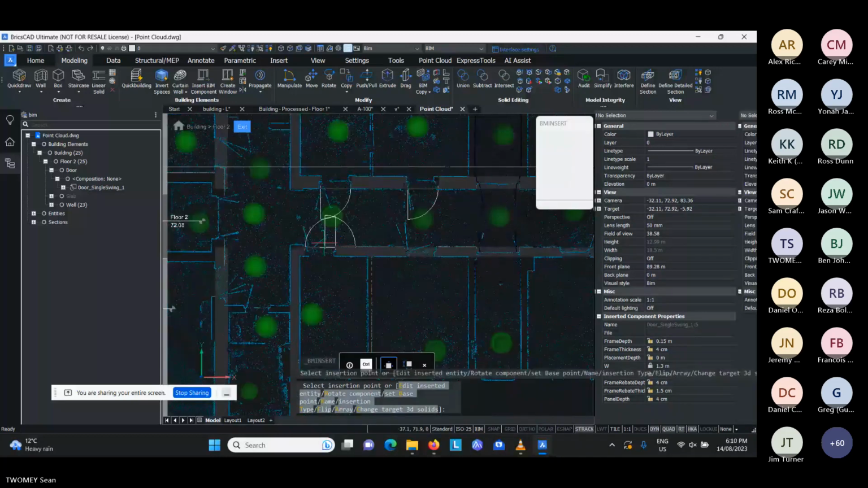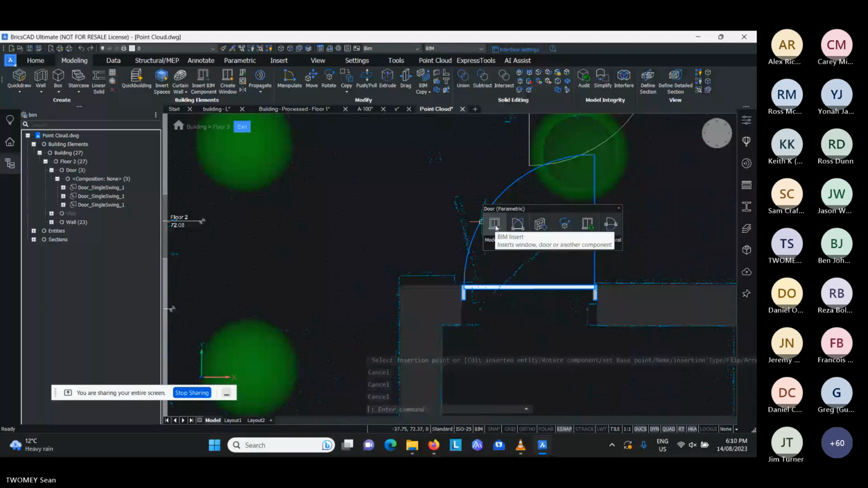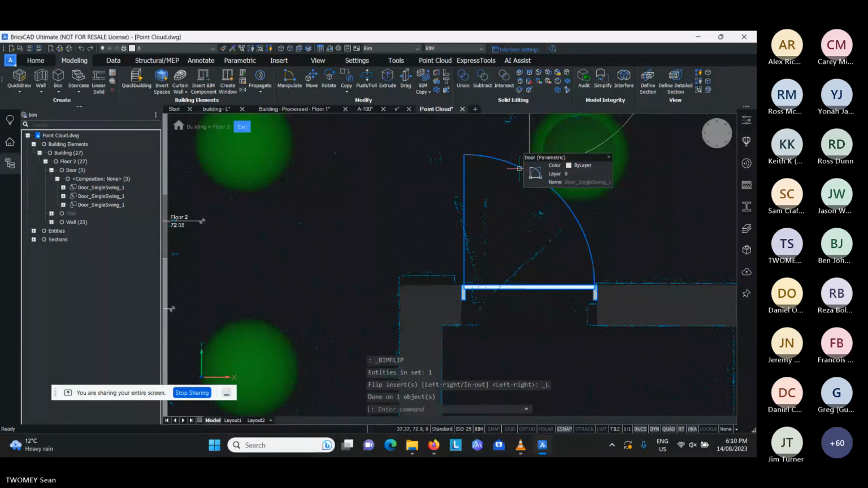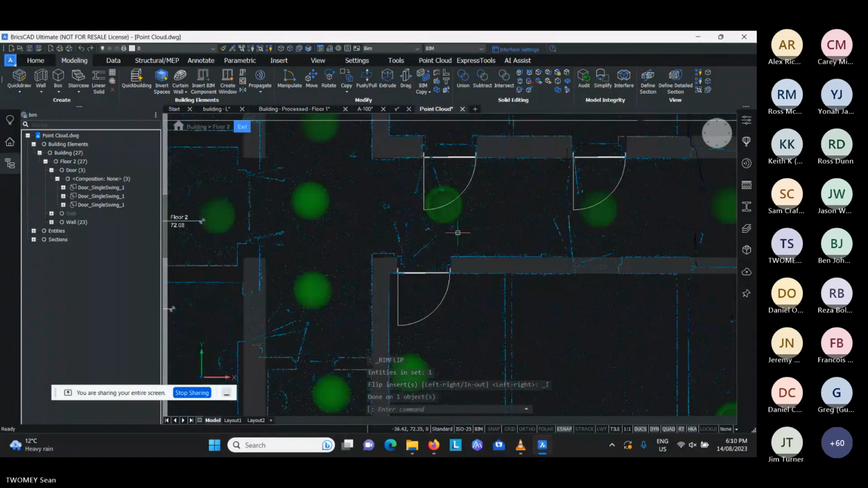If any of these need to be changed, again, hover over the entity and look at the options that the quad gives you. So you have BIM flip for left to right and inside to outside. I can flip it like this, and I can also select it again and flip it inside outside. So you can very quickly work through and put those in. We could insert Revit families here if you wanted as well.